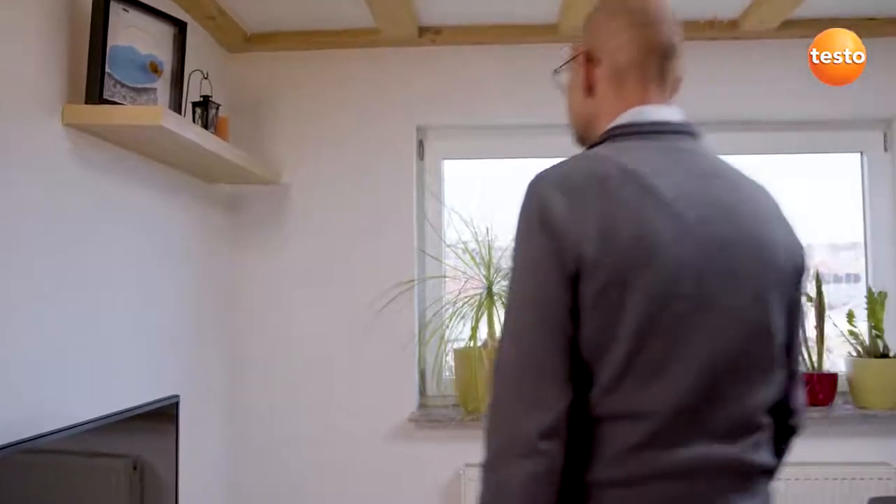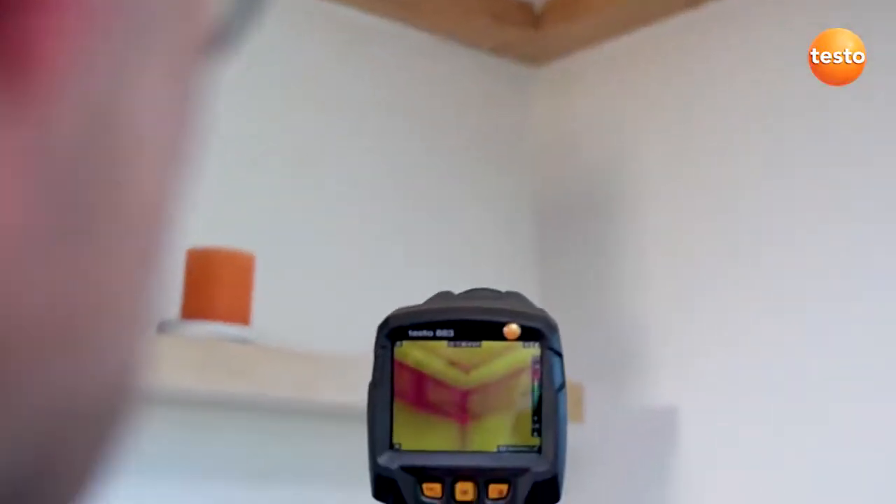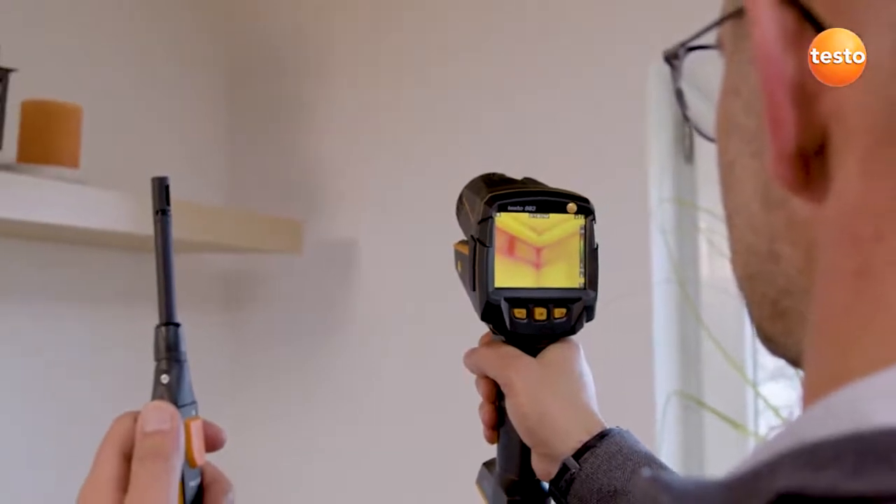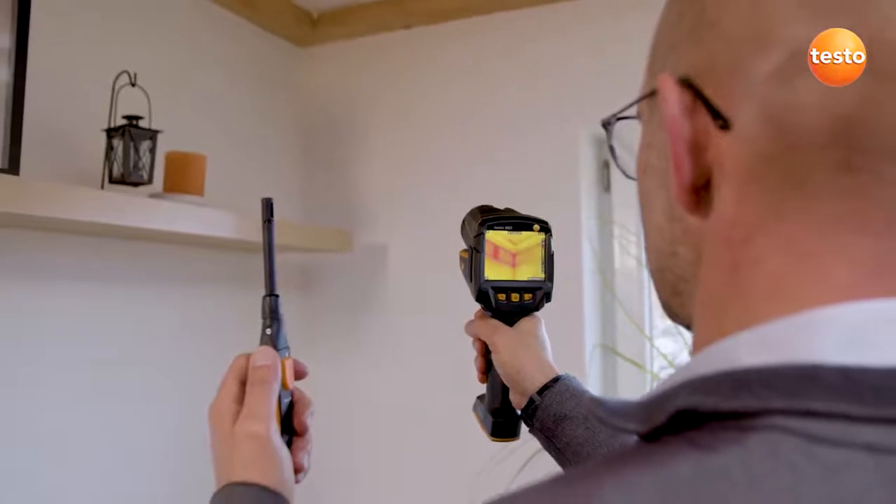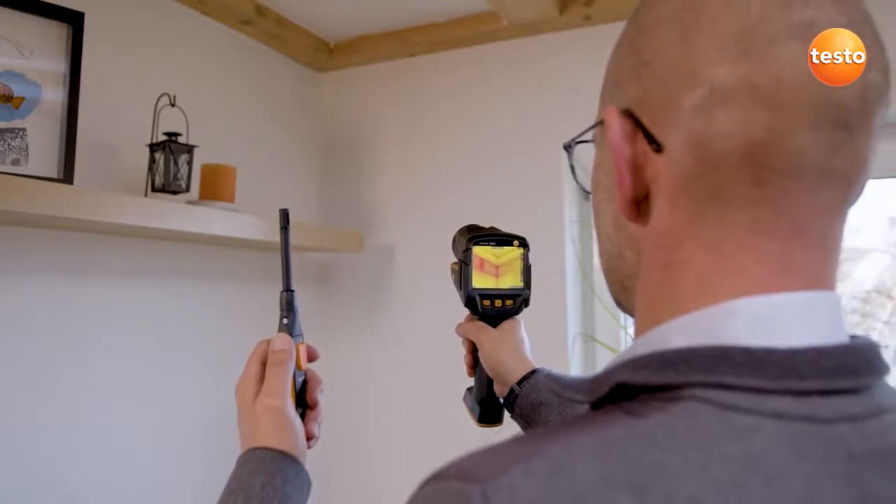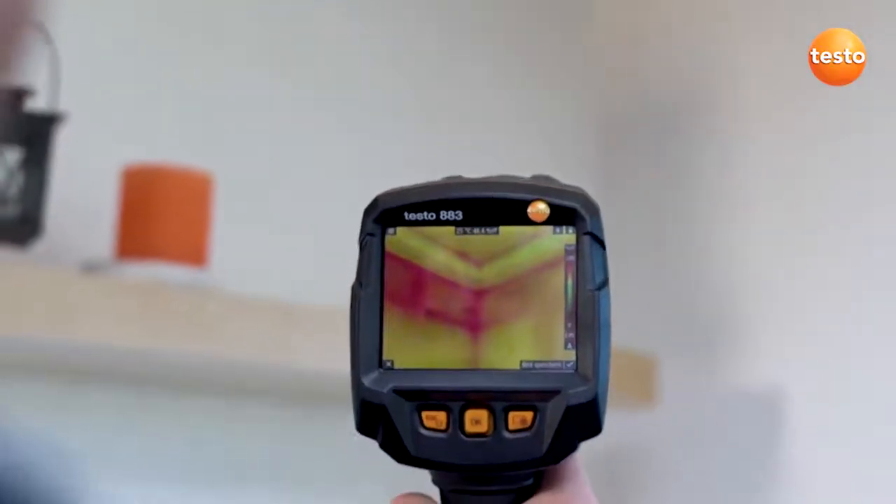Another important topic in building thermography is mold risk. The thermal imager testo 883 supports you in evaluating this reliably. To do this, the imager needs the values for air humidity and air temperature. You can either enter these manually, or they're transmitted to the imager by the radio humidity probe testo 605i. In combination with the thermal imager's special humidity palette, this enables you to identify mold risk really easily based on the traffic light principle. Here, the traffic light is red. That means acute mold danger for this measurement object.